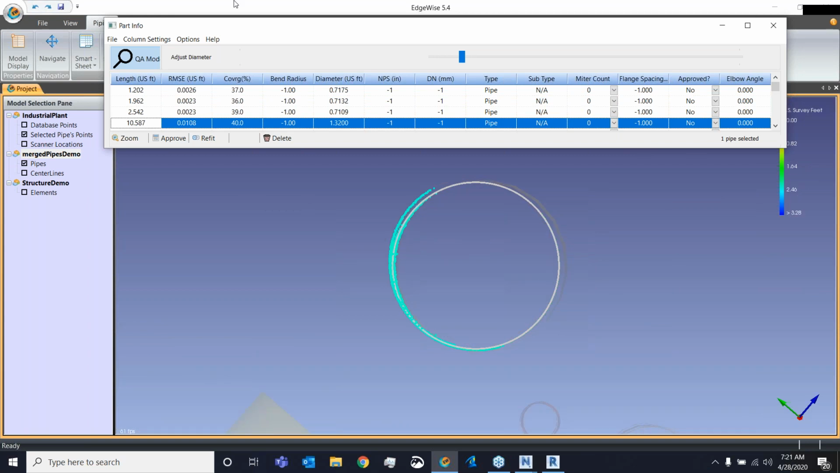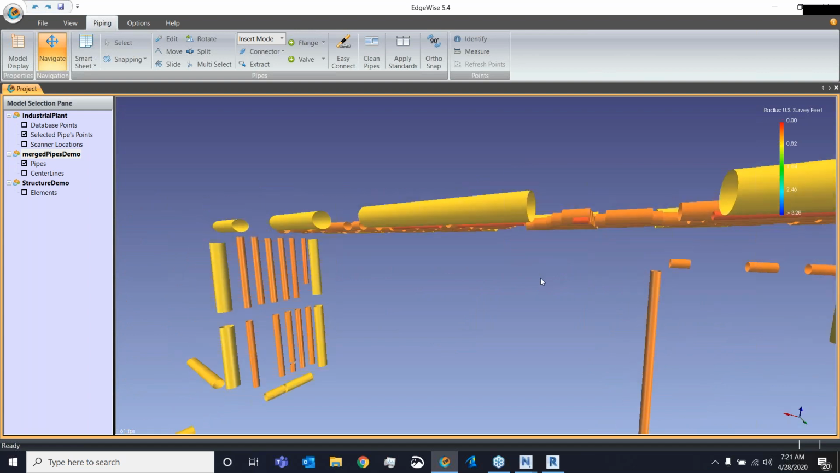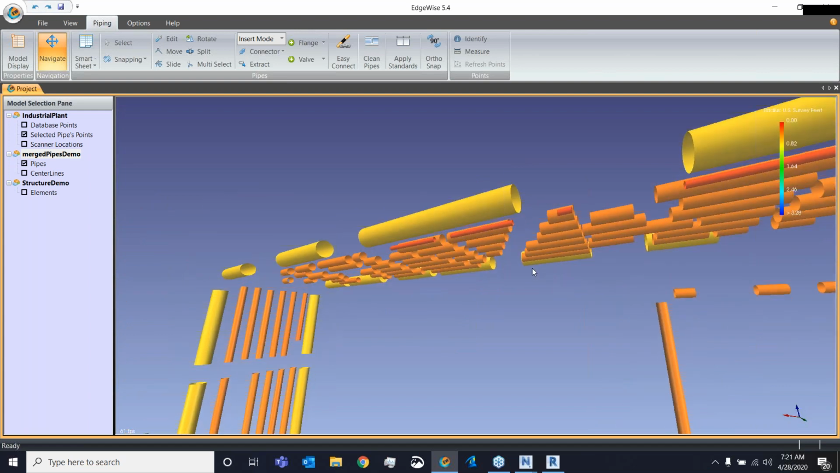So the advantage of this process is by going through it, I can ensure as a user the highest level of accuracy in my model that I'm then turning over to my client.